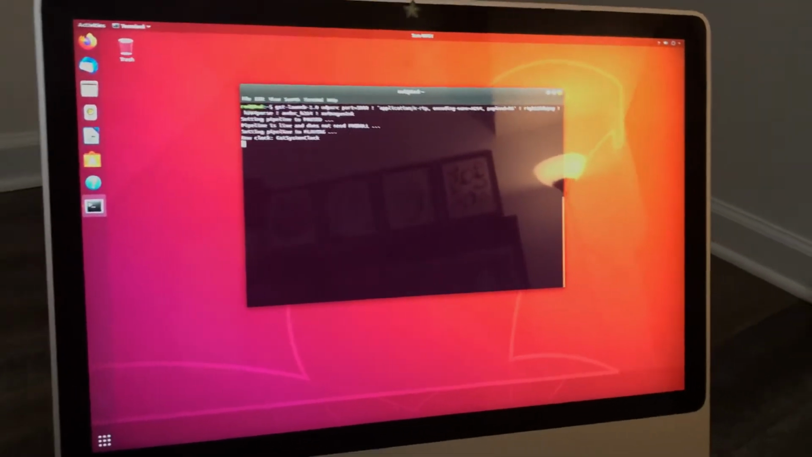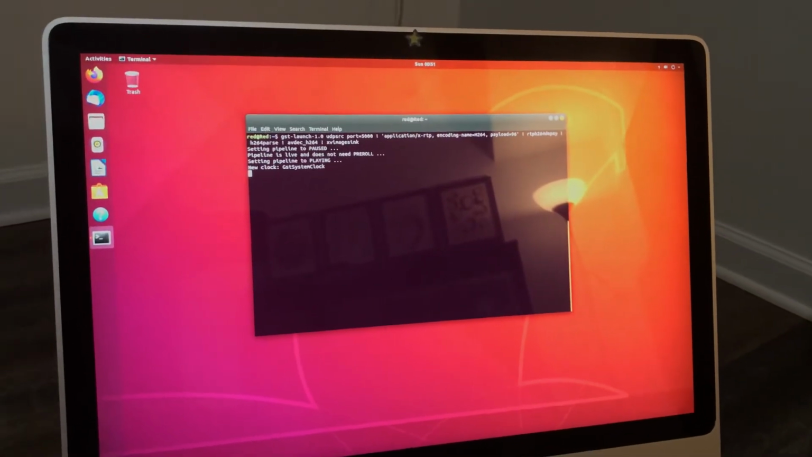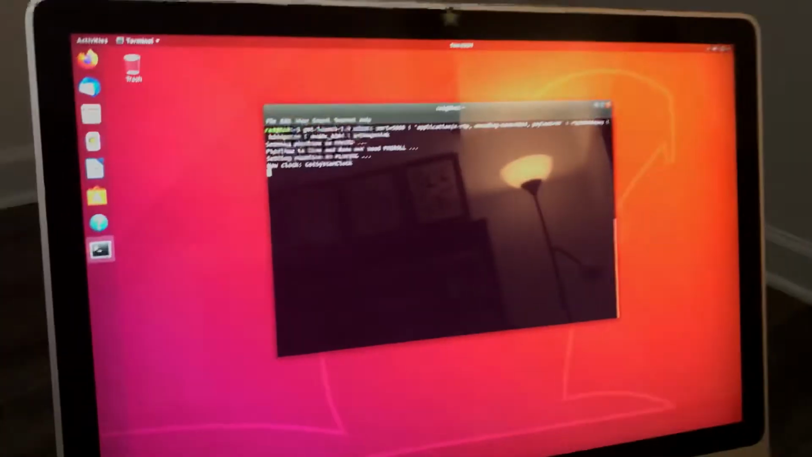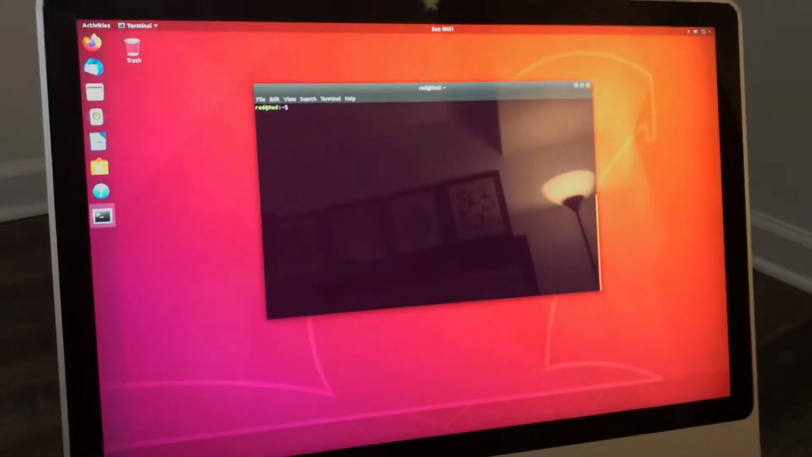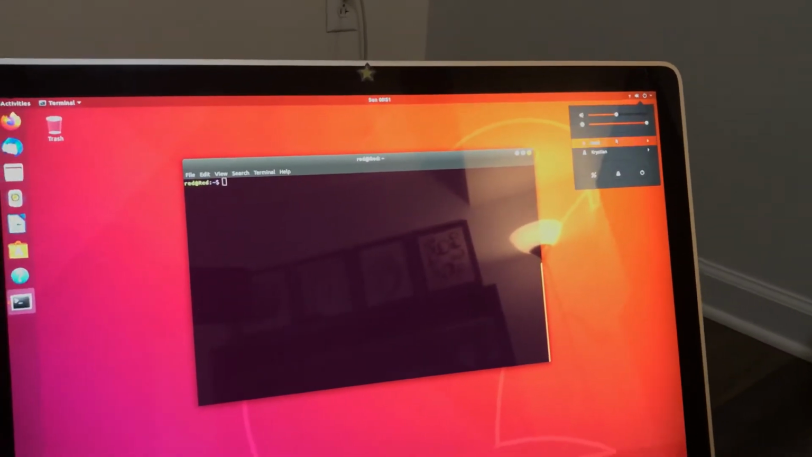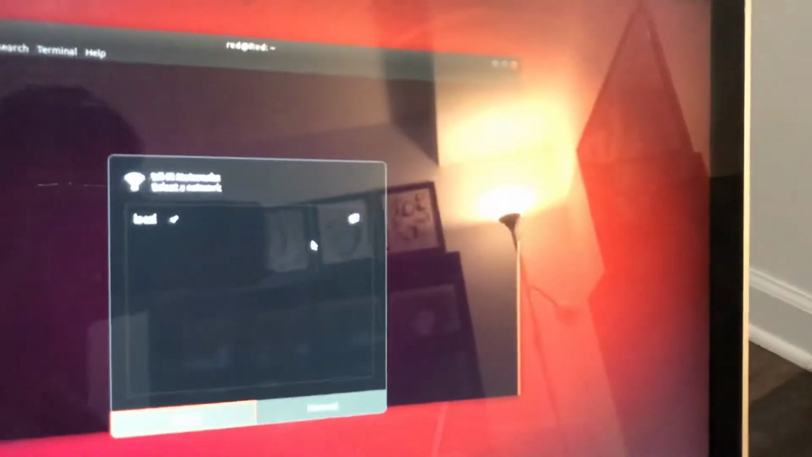Oh, I see the issue. It's kind of good because you guys are seeing some troubleshooting here. I'm going to press Control and C to cancel, and I'm going to clear the screen. What I actually forgot to do is connect to the Wi-Fi network. So I'm going to go to select network, because I was actually connected to the old one.